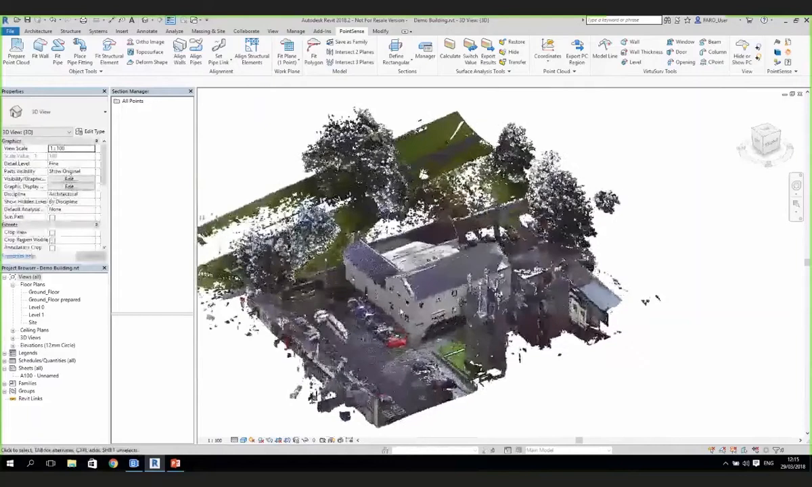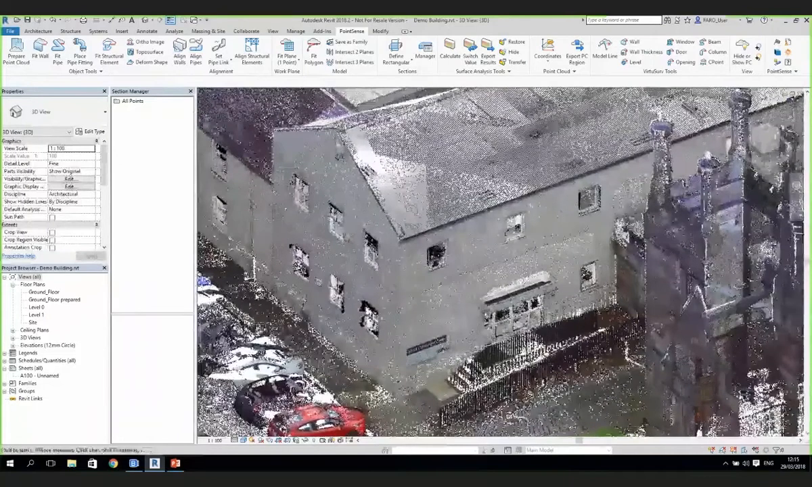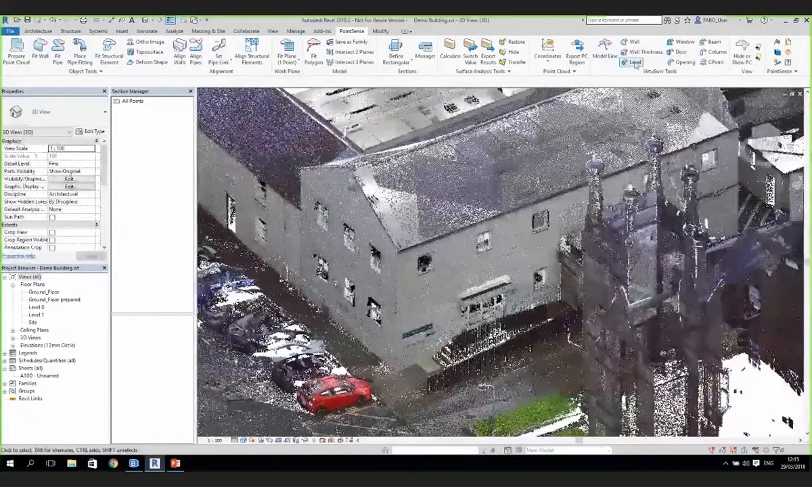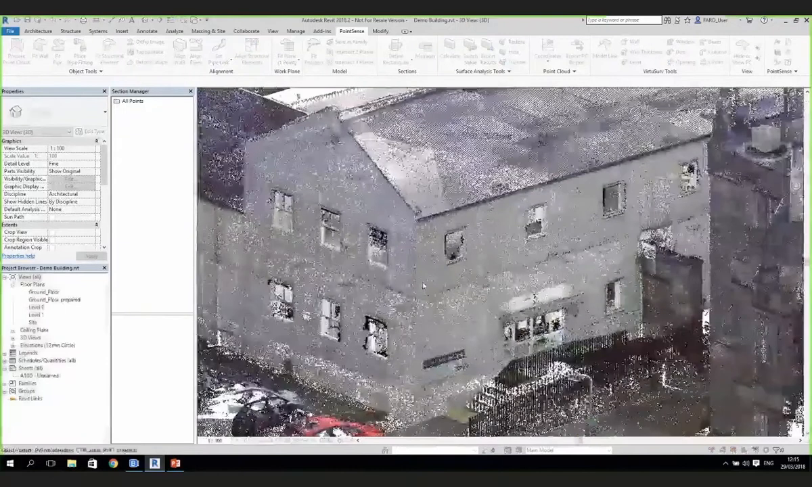Now, what we're going to do is first of all just create a level. In standard Revit, obviously, I would maybe drop a section through this and create a level. But what we can do with the VirtuSurv tools is create a 3D level selection. So in this instance, I'm just going to click the level tool, zoom in, and create a level just underneath these first floor windows.